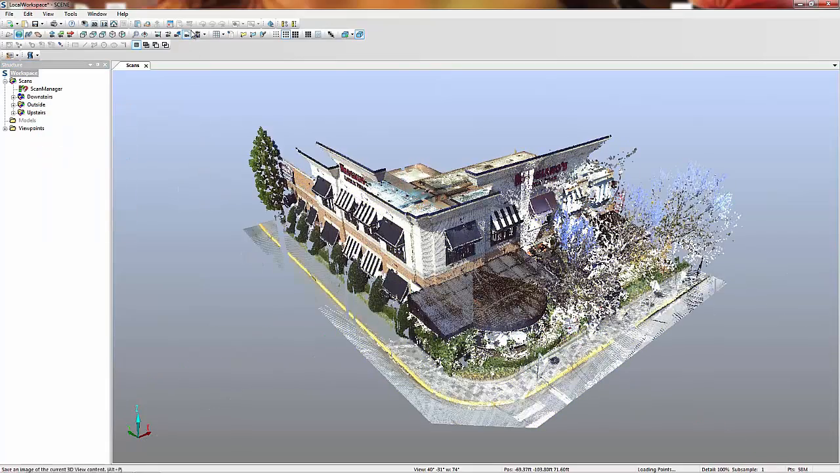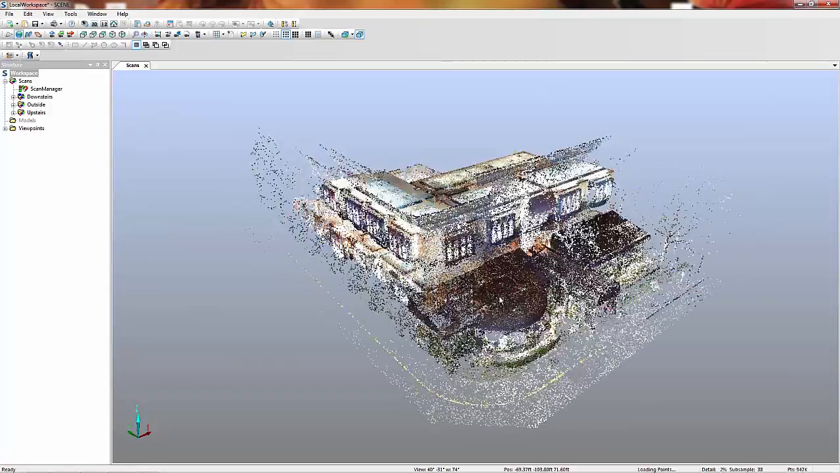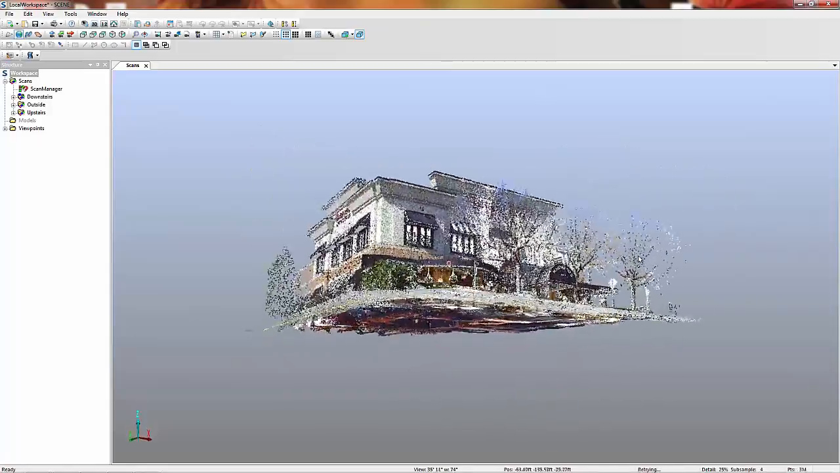I have turned on the view of the scans taken at the exterior of the building to look at the complete data capture for this project. From here we can export a number of standard formats for using the point cloud data in downstream design applications.